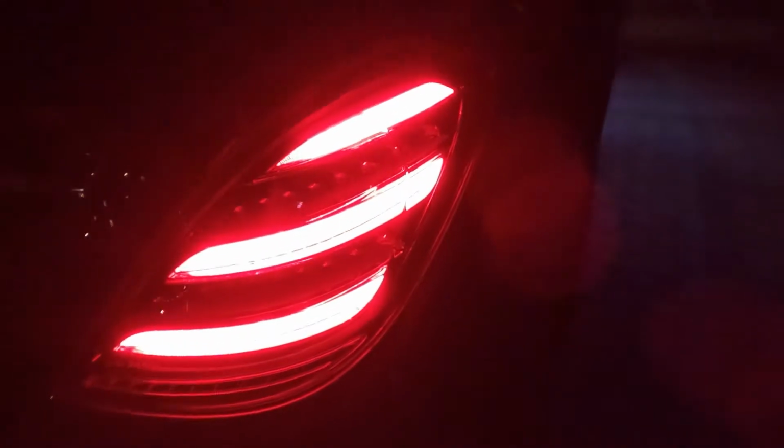Look at it. This is the back of the car. We have these beautiful lights with this crystal effect. I hope you can see it. We have the 4MATIC version of the S400D. So let's stop talking and jump straight into the driver's seat and take it on the Autobahn.